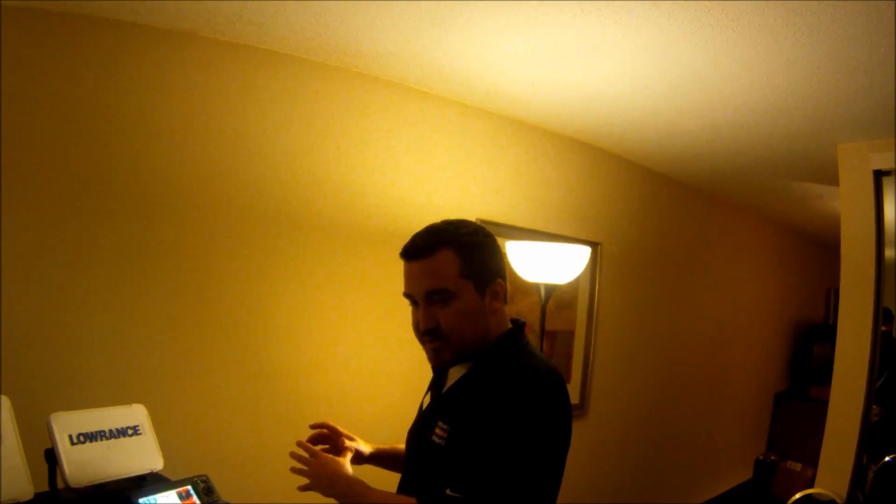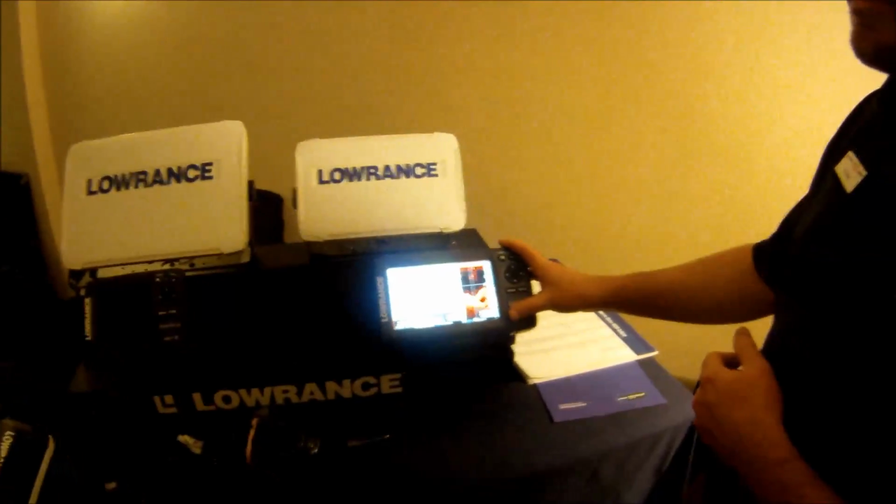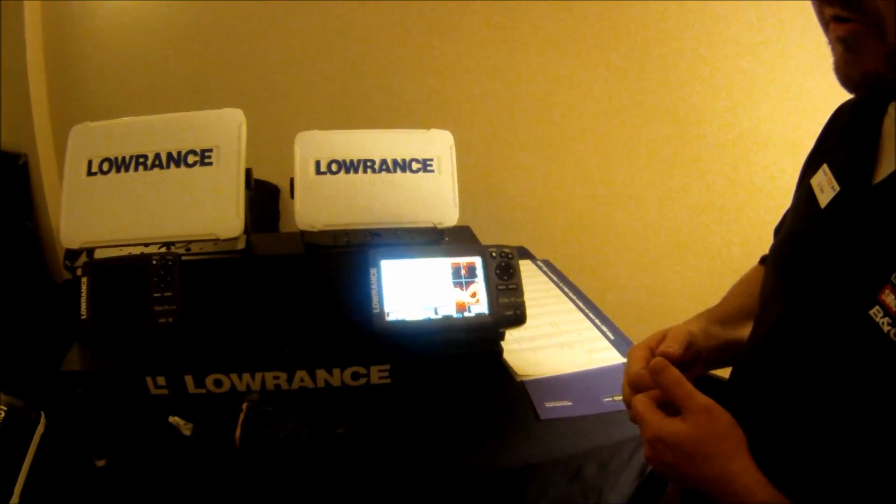That's going to be used if you have a high-end user that wants that GPS location coming right on top of their sonar transducers. And you can also, with the NMEA 2000, share waypoints. It's a limited waypoint sharing scheme. It's only the initial creation of waypoints that will be shared across the network.